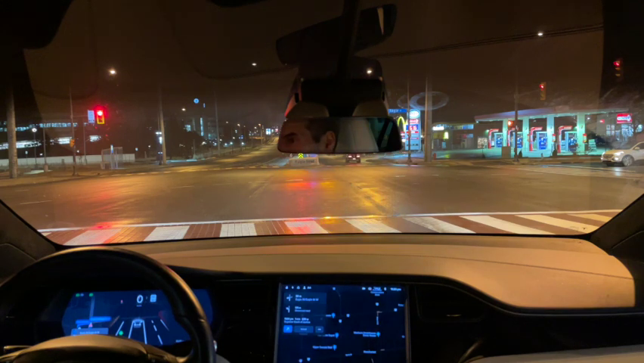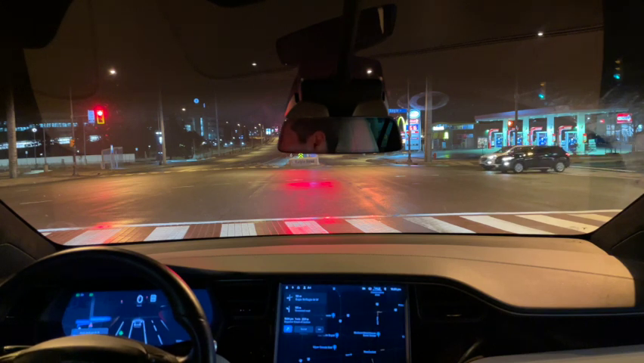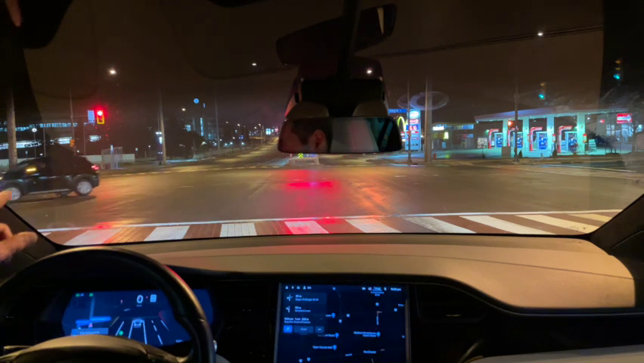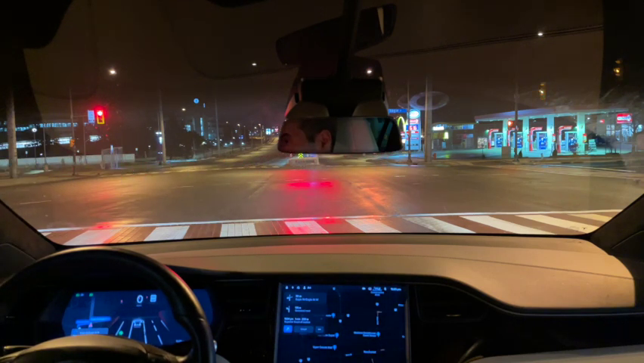Sometimes there's a divider separating them, I think. But here, they're right beside each other. So yeah, who knows? The car might have moved all the way over into that oncoming bus lane. So that's got to get worked out.